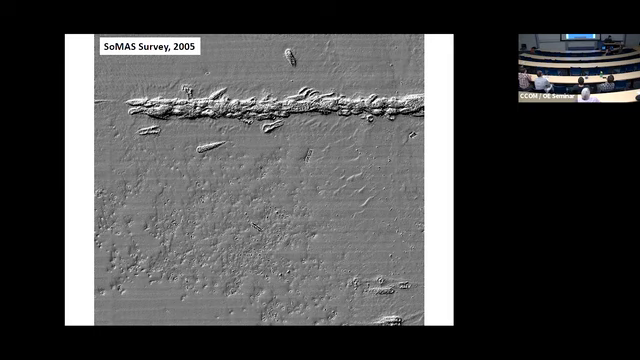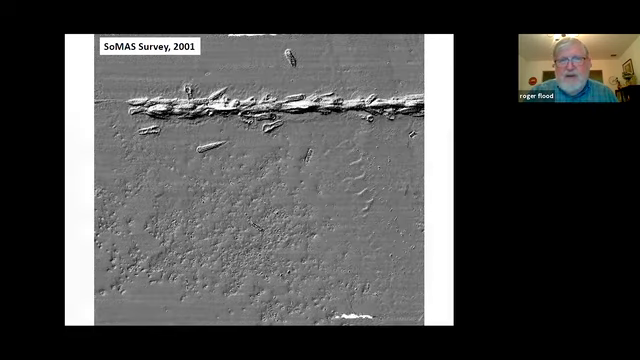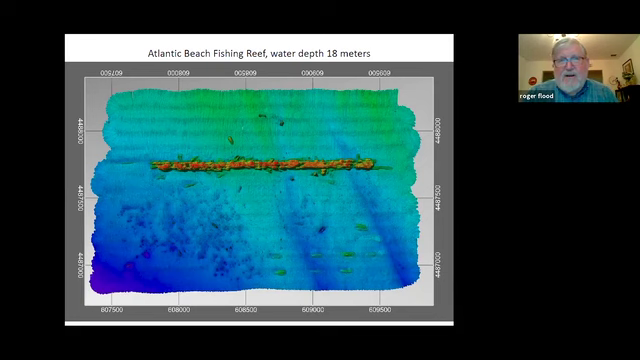Well, hi, Roger. I'm Brandon here. I've got a question for you. What's the depth of these maps that you're showing us? Also, as a follow up, what's the maximum depth you notice bed form migrations out here? So this one, I think I cheated. I wrote it down here: 18 meters.